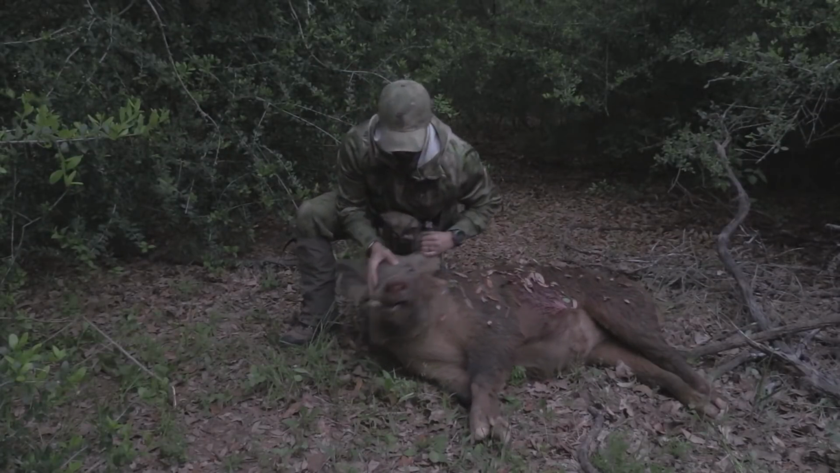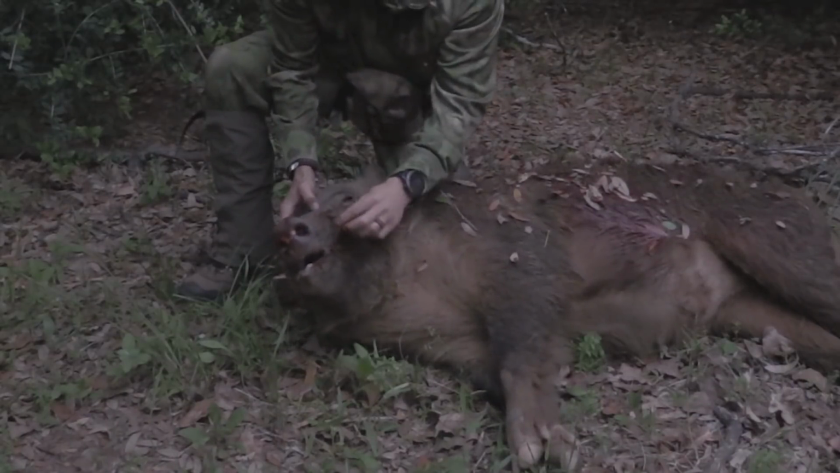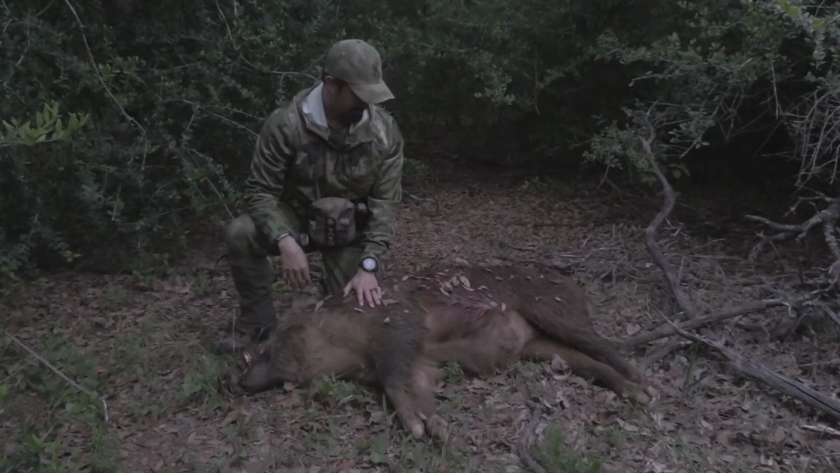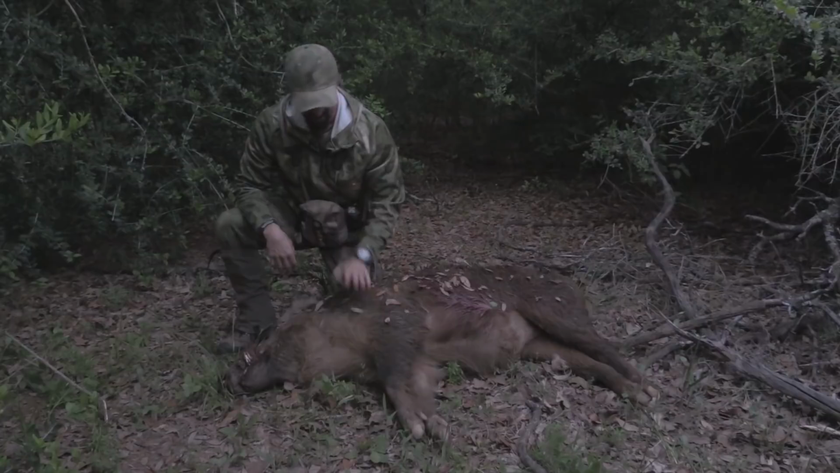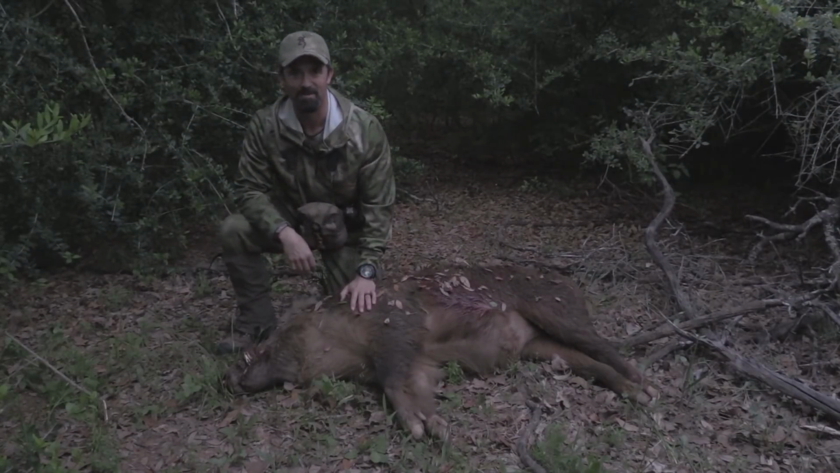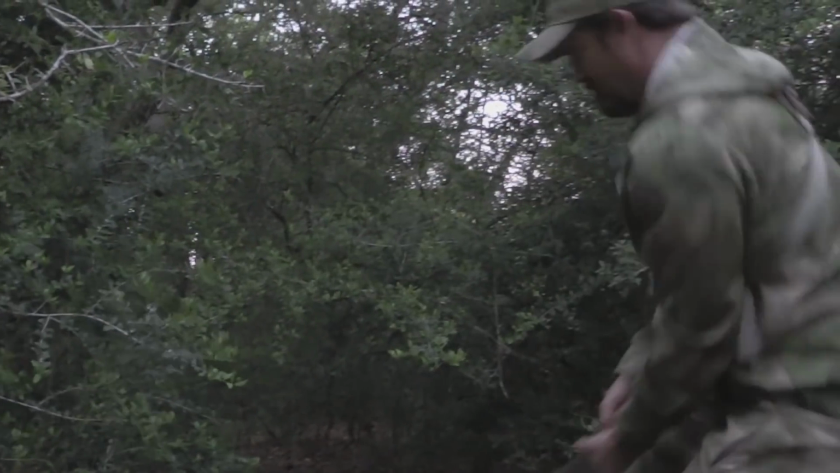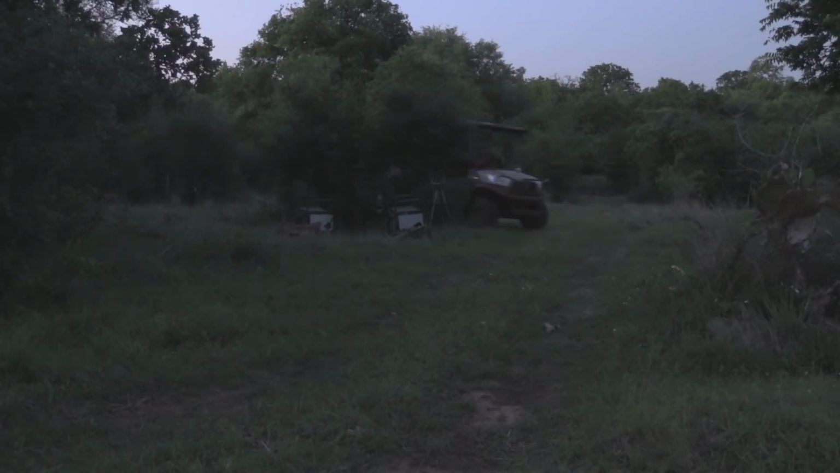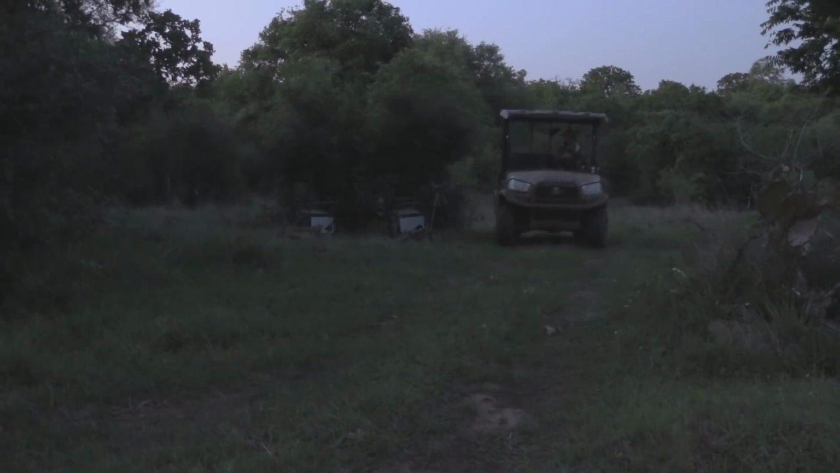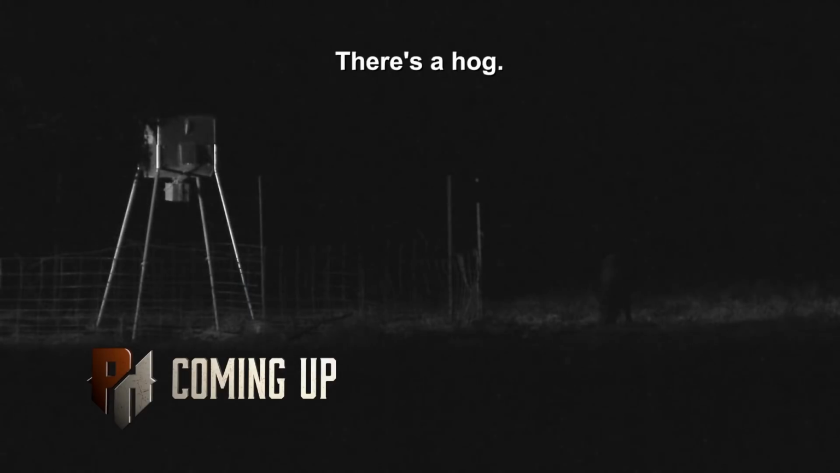I mean, if you're hunting hogs and want to get a big boar, this is a perfect specimen. We want to help Randy as much as possible, but this is exactly what we came for. Well, we got all loaded up. Randy wants us to hit the next stand, so we'll come back and get the hog. Rancher's orders. There's a hog.